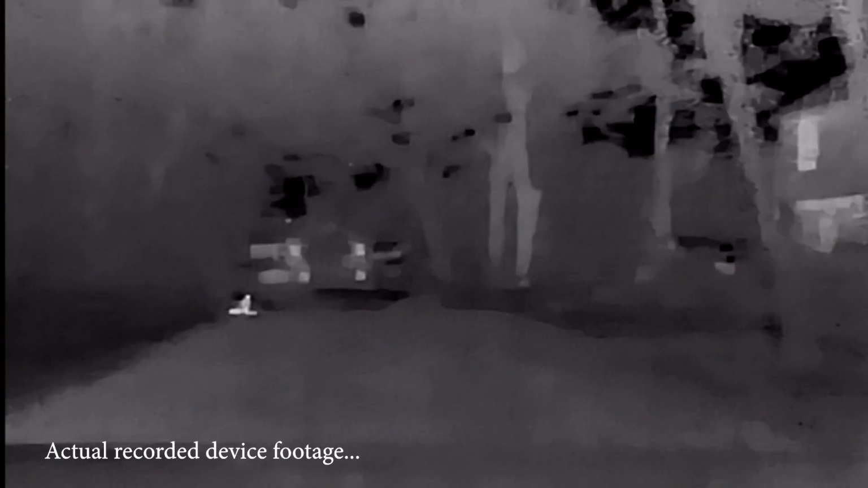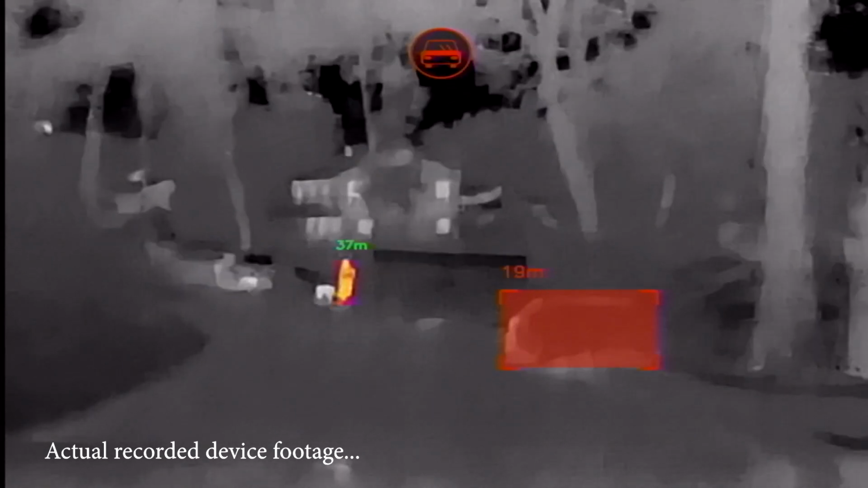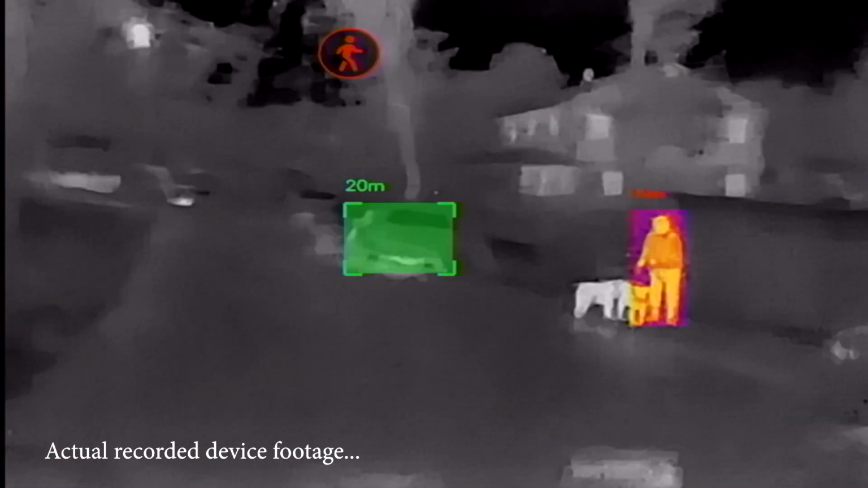Woman here in front of me, walking two dogs. Dogs aren't showing up as animals. Yeah, maybe they are. Hard to say. So again, we got a woman in front of us walking two dogs. On the right hand side here, middle of the screen. There you go. They come out real bright.